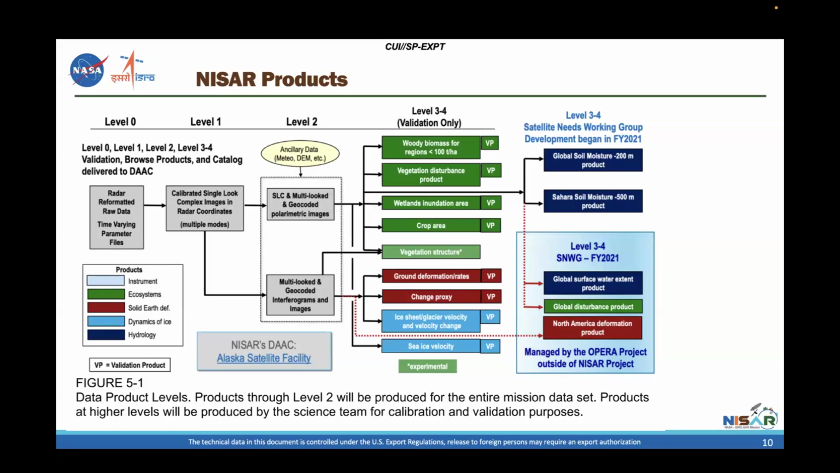And we'll keep our community updated on when those become available. In addition, there are other programs like the Satellite Needs Working Group that will be developing additional products like the soil moisture product that will be available, I think, globally, and a global disturbance product and the North America deformation product. Those are managed by the OPERA project, and that's outside of the NISAR project. But those products will also be available to you to download. So a lot of really exciting data sets at all different levels that you can play with, you can validate, you can explore.